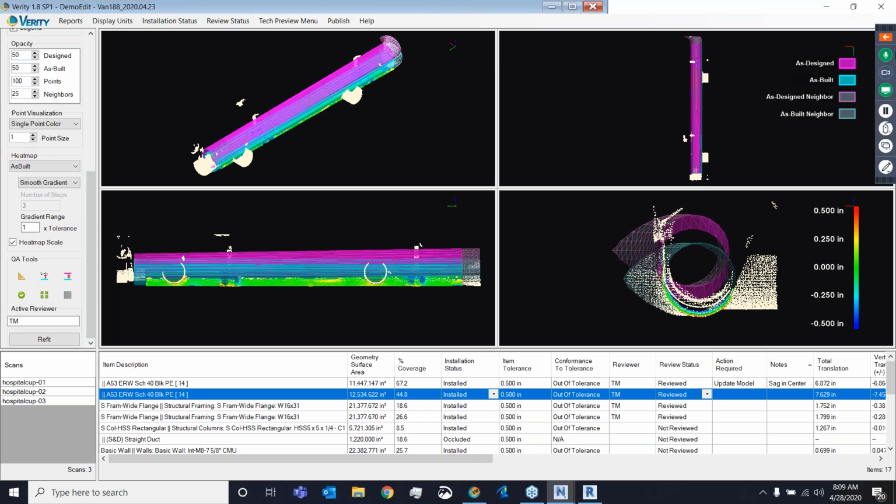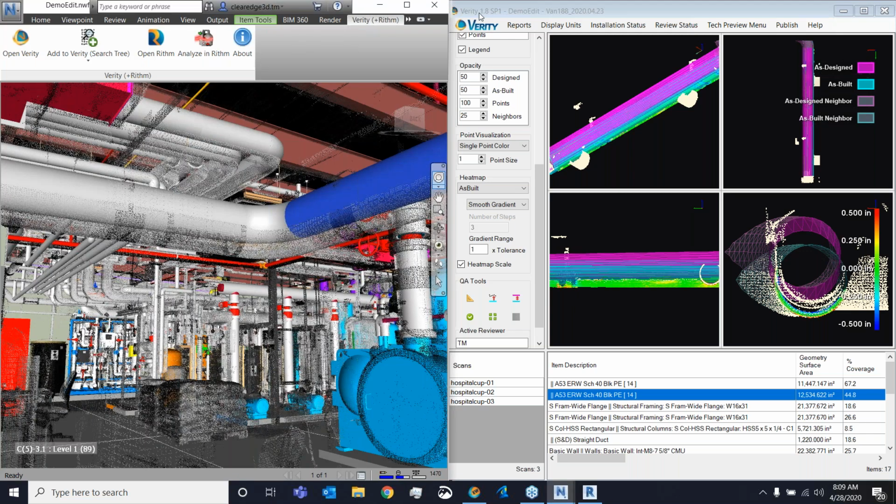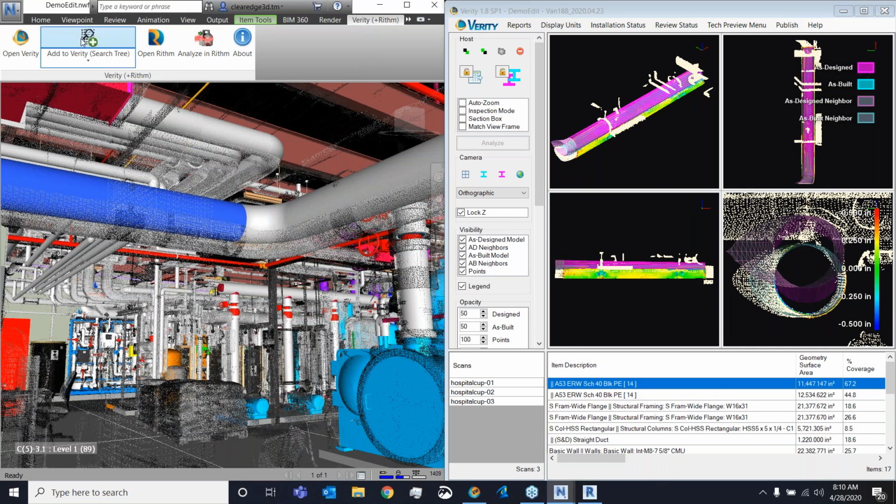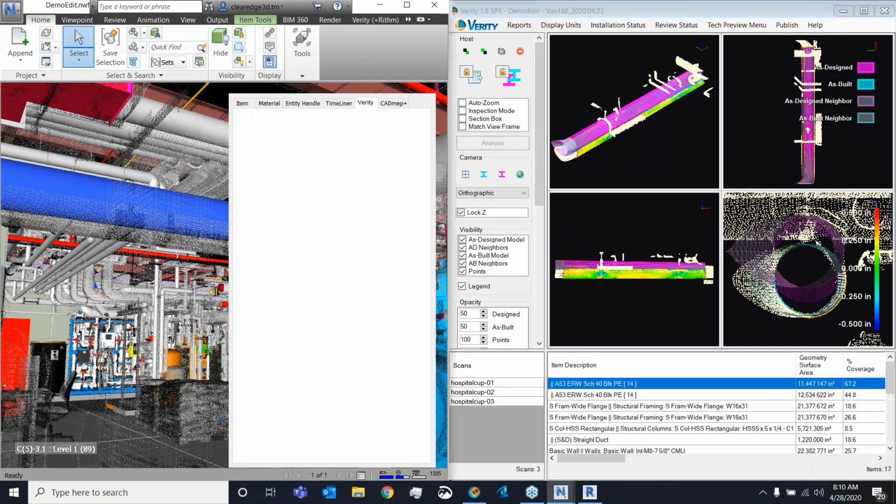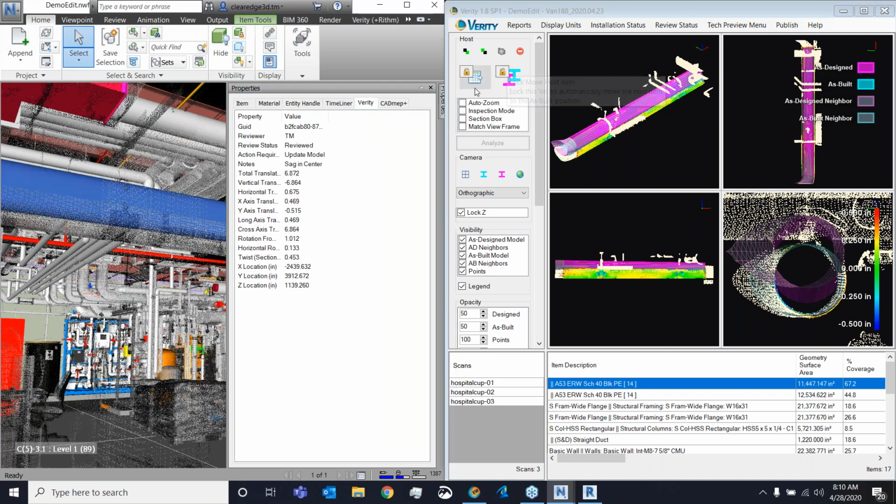At the end of that, let's move this over. Let's talk about taking some of this information out and pushing it back into Navisworks itself. So the first thing I want to point out is going to be the properties. You'll notice this element over here on the left has a properties or a Verity tab in the properties inside of Navisworks. So this allows me, at the click of a button, to push over the metrics from Verity into Navisworks. So that way now they're part of that Navisworks element.